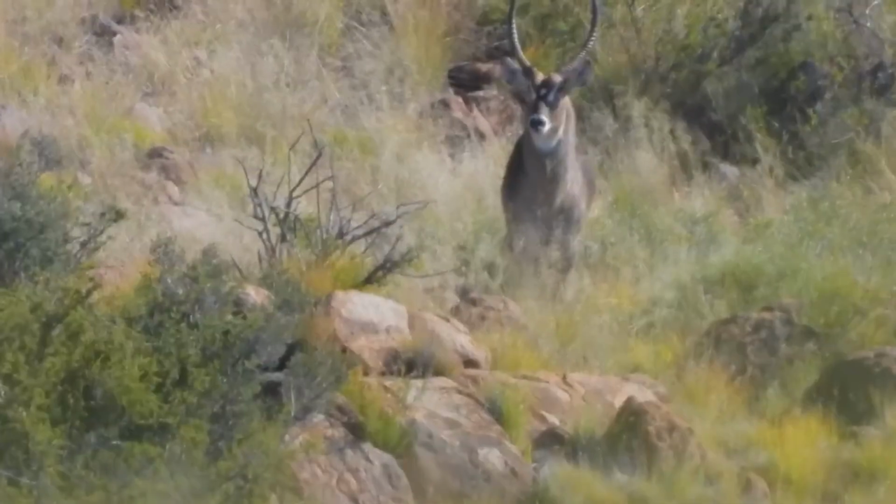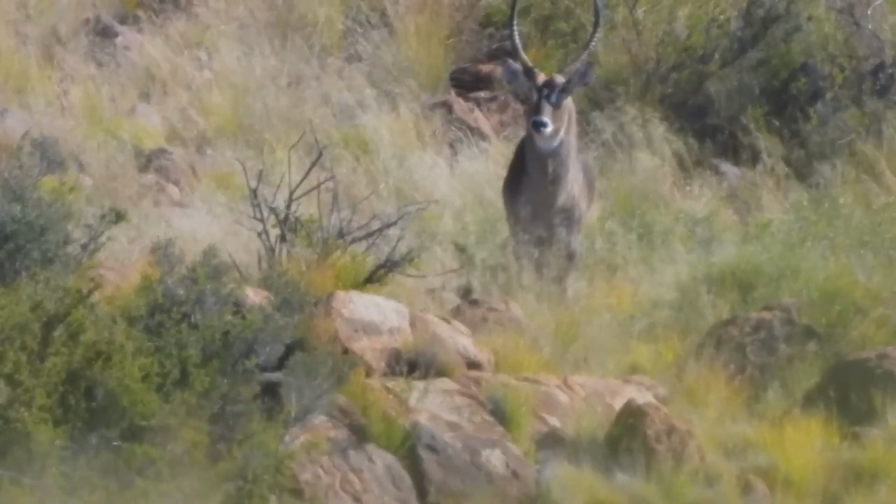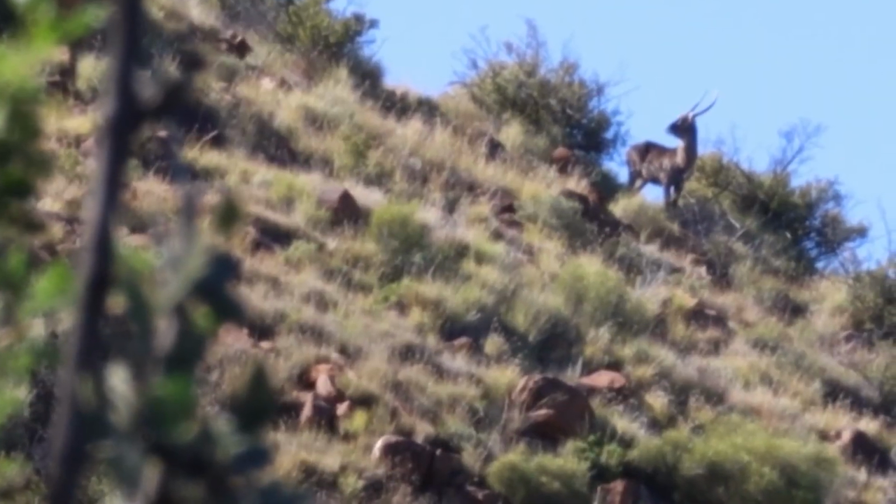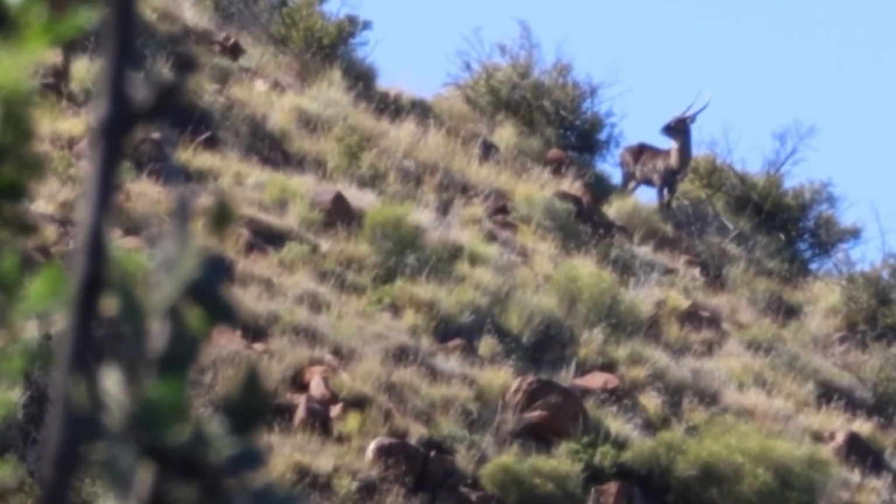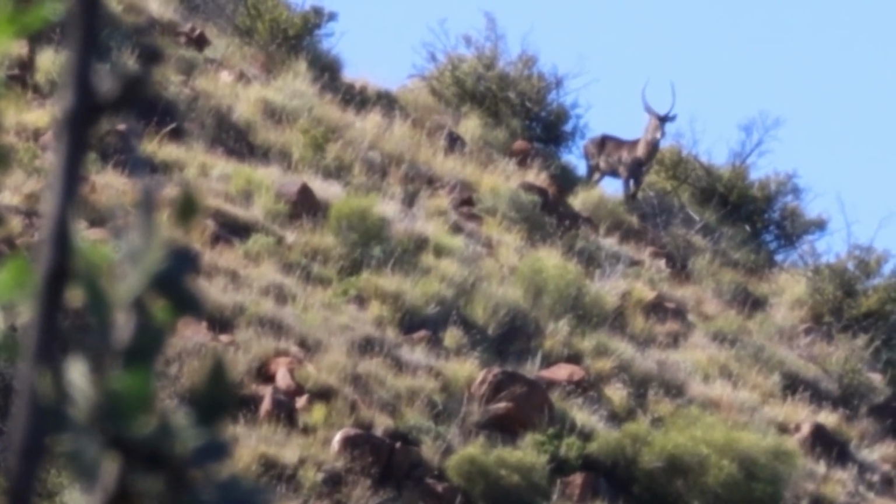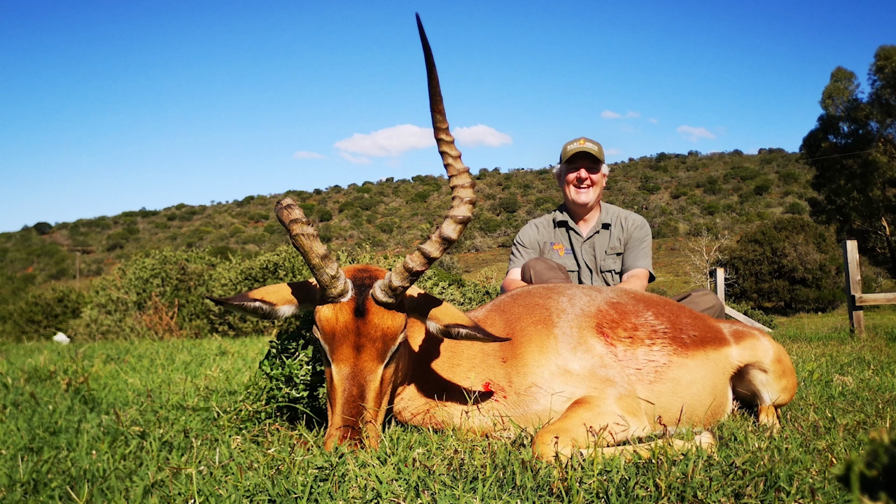The smart thing to do would be for the sector to start to change how it values trophies. So a trophy of an animal in its prime with the most magnificent spread would actually be something you wouldn't want to put on your wall because it says the wrong thing. You really want a trophy of an animal that is ripe for culling. So either an animal that is unwell, ill, deformed, or very old.